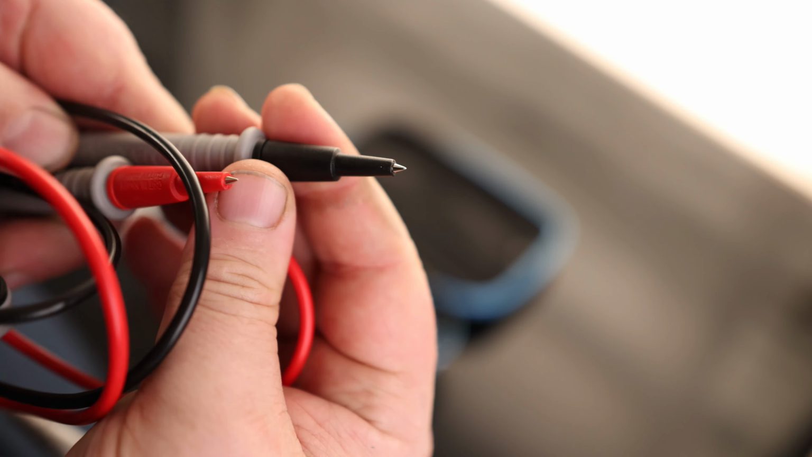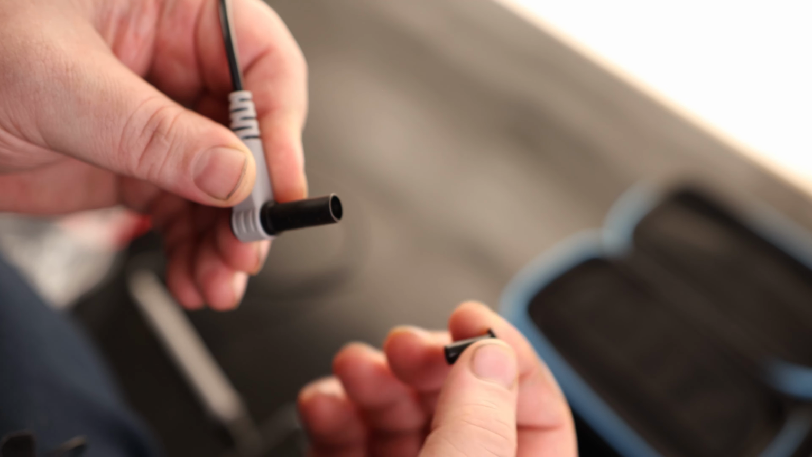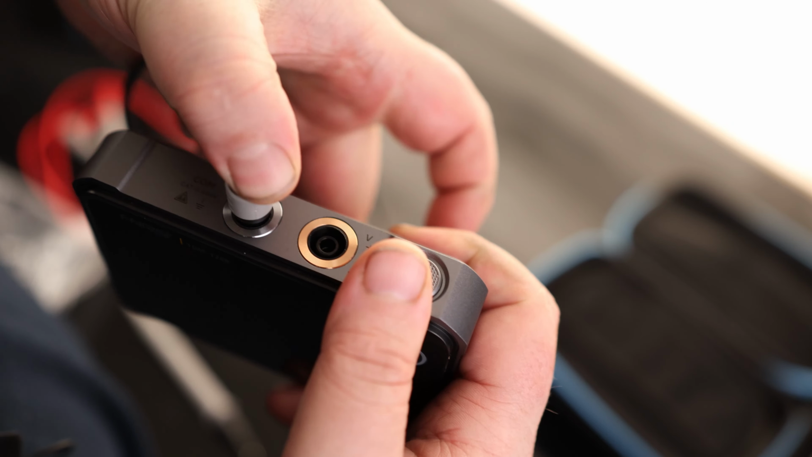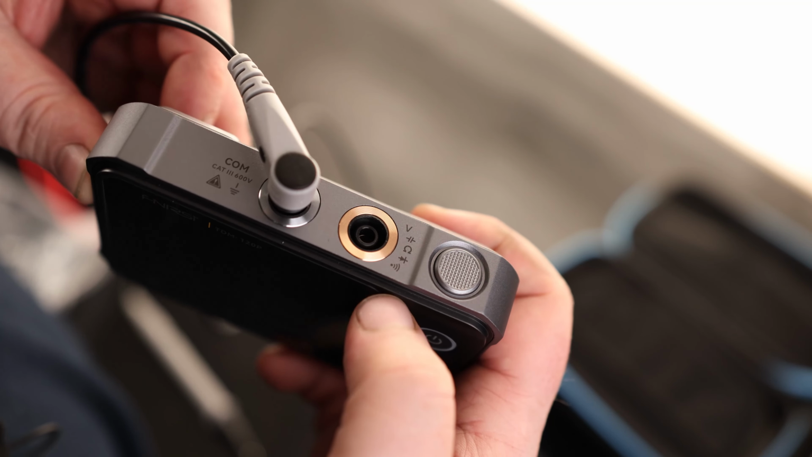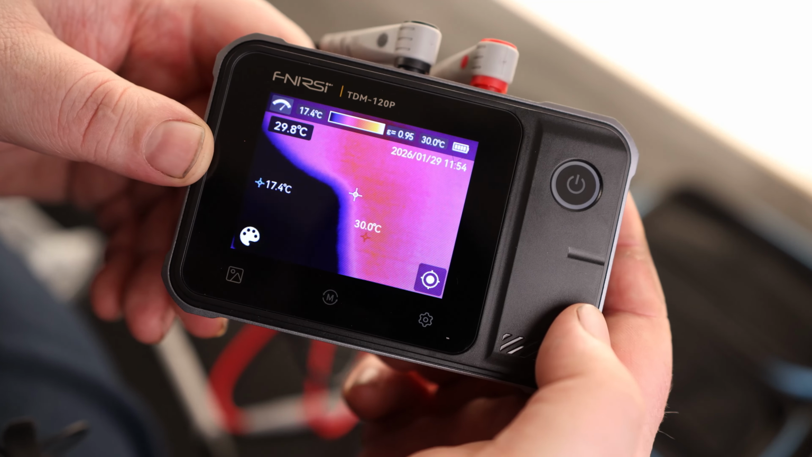So nice having that little cap, so if you're worried about making contact on the side, use this to make contact only on the tip. Those do have plugs, so plug black into the comm. I do like that silver and copper look that we've got on there, and the red into the copper. And that is a touch screen on the front.